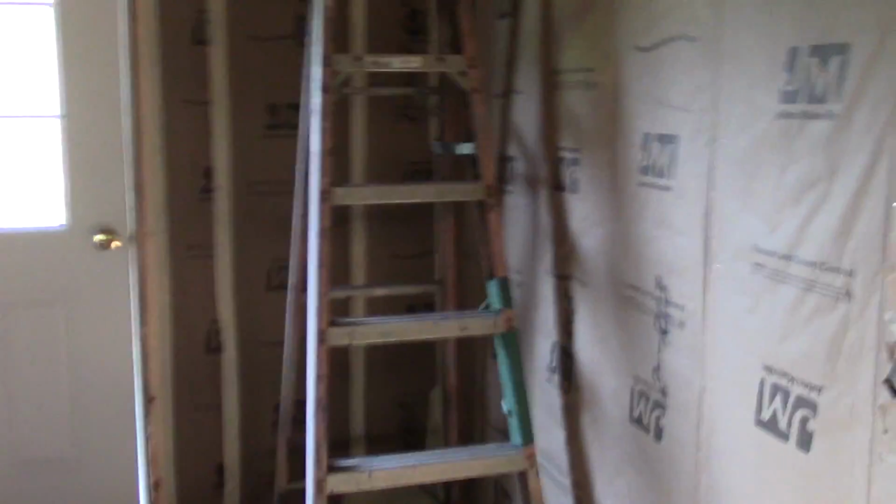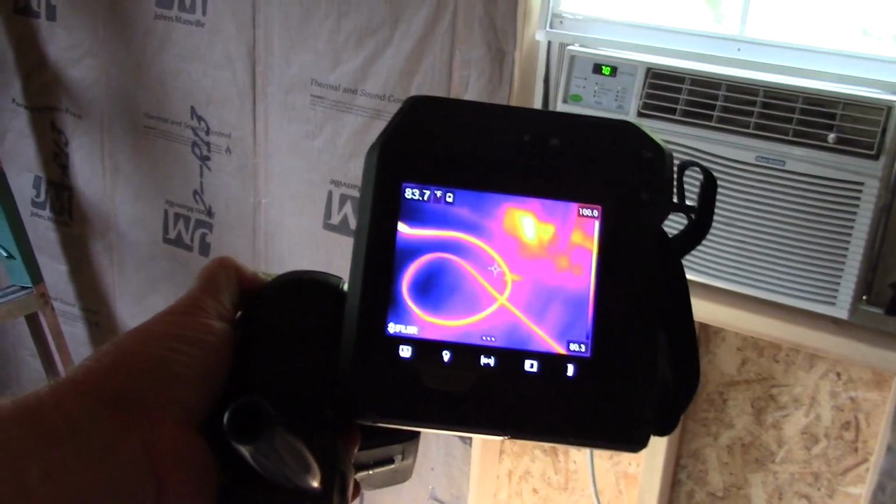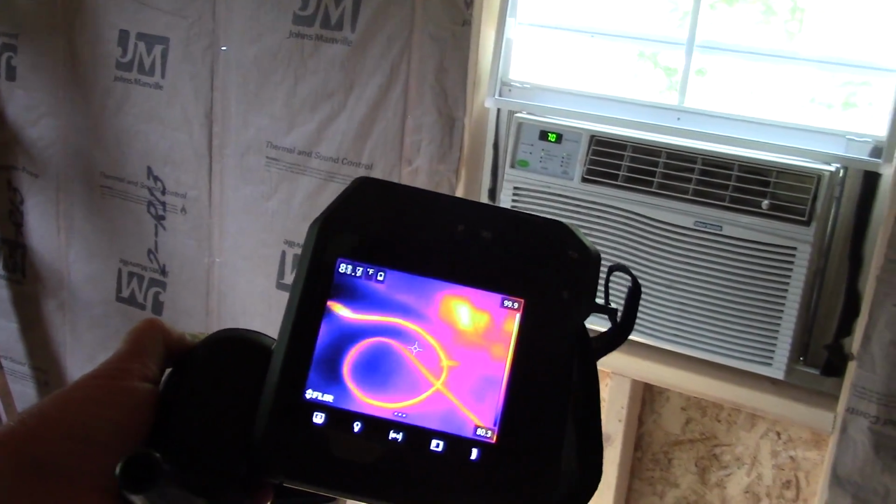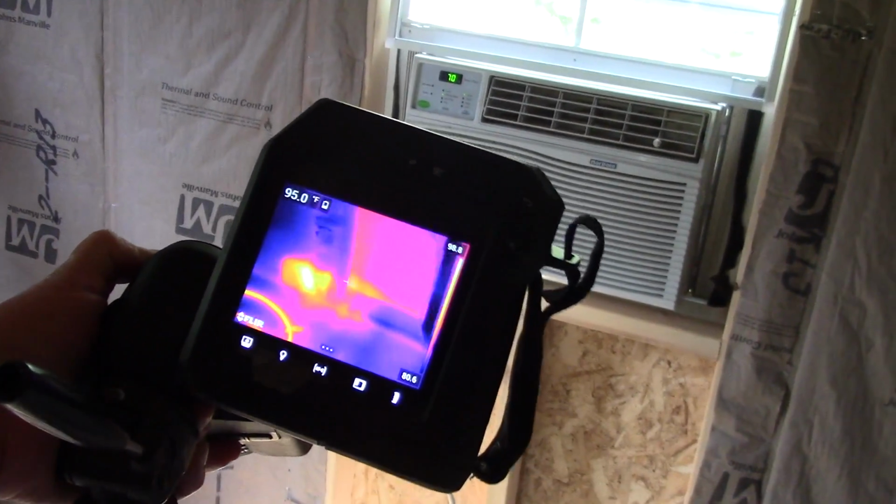Now, what can you tell from this? That my extension cord is about at the end of its load, and we need to put a window film on here to help with heat loss. More to come.